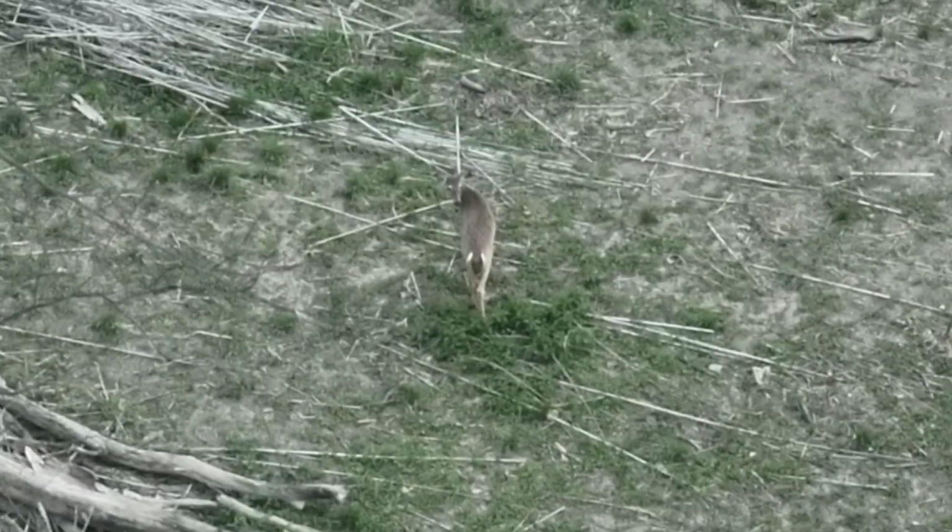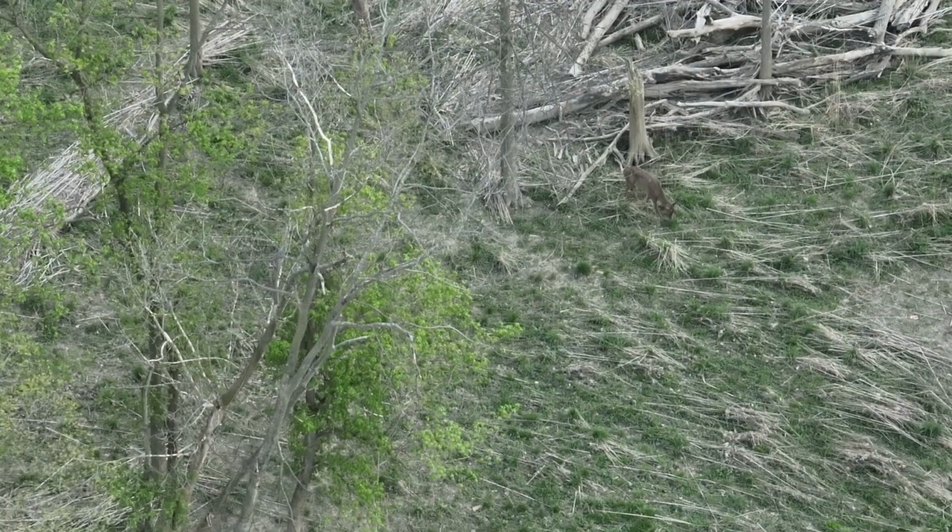This is kind of like an open oxbow here, but they're feeding along this area. So we had does, yearlings. We had a number of bucks, and on this particular mission, that was a healthy deer you just saw a zoomed in shot of.